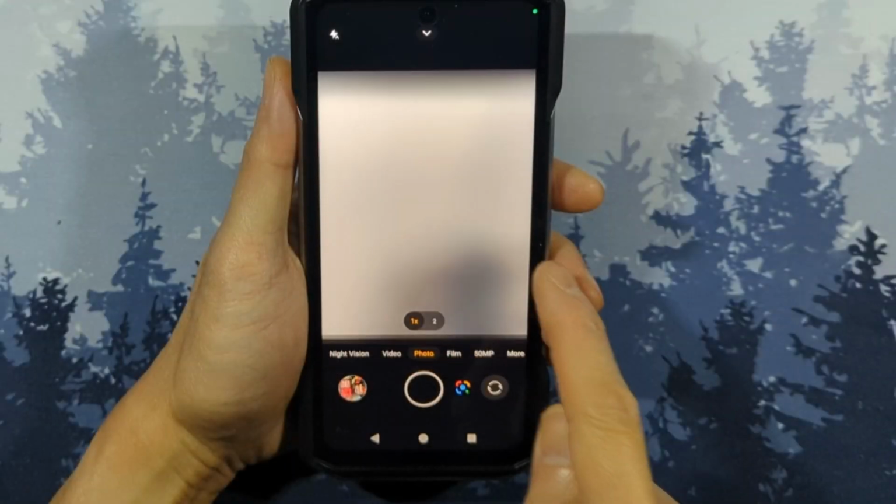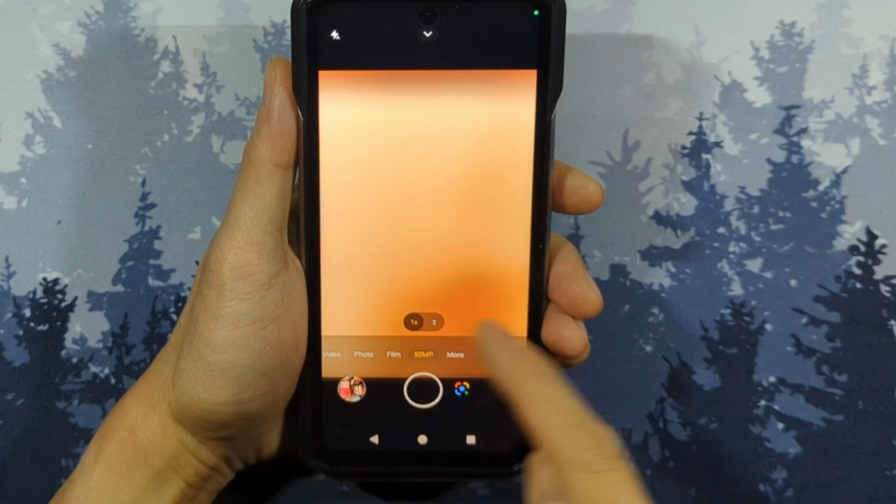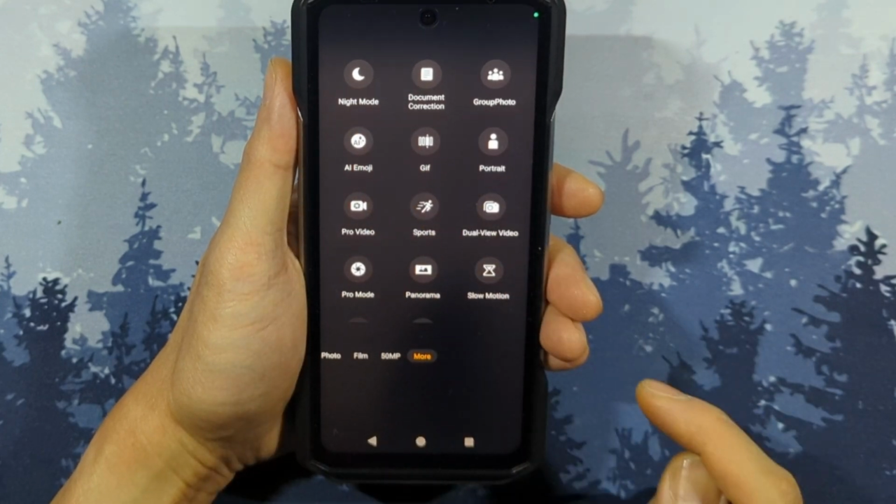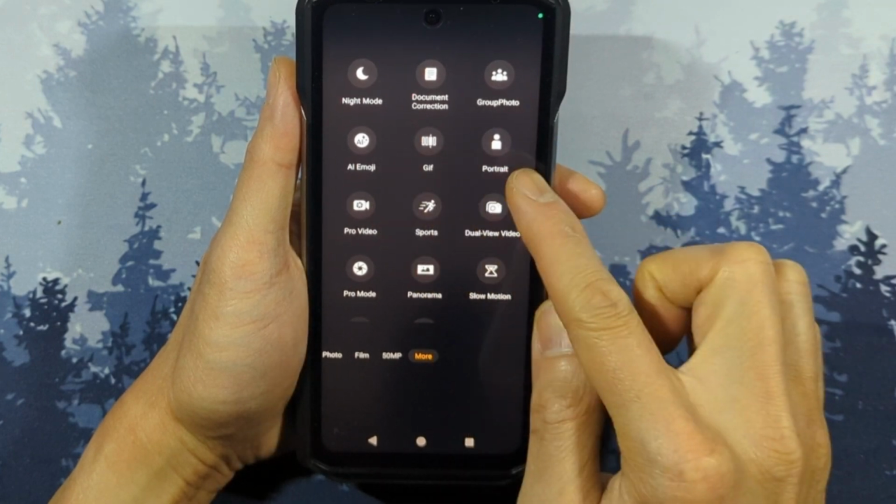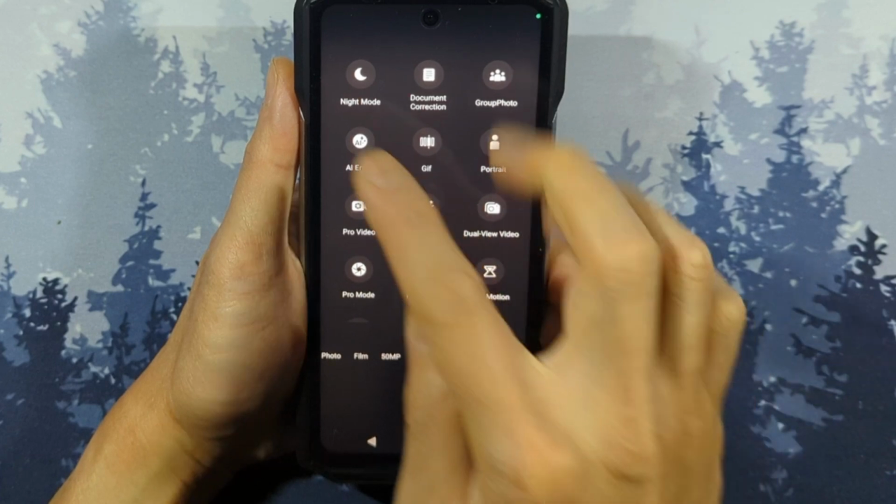Now let's look at the regular camera. By default, it has the regular photo, film mode, 50 megapixel mode, and here you can choose more modes. I'm glad they included the night mode here because on my FLIR Armor 19, which is the last Ulefone I bought, it didn't have a night mode and low light images were horrible. But here you have night mode, the document scanner, portrait mode, pro mode, and all the other basic modes that should come with a modern phone.